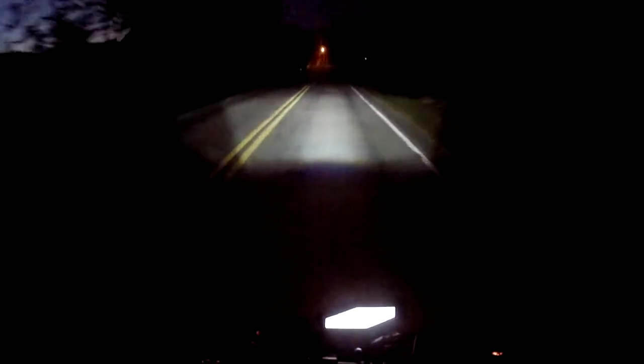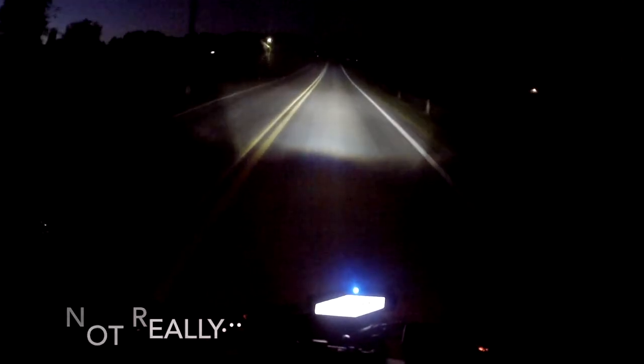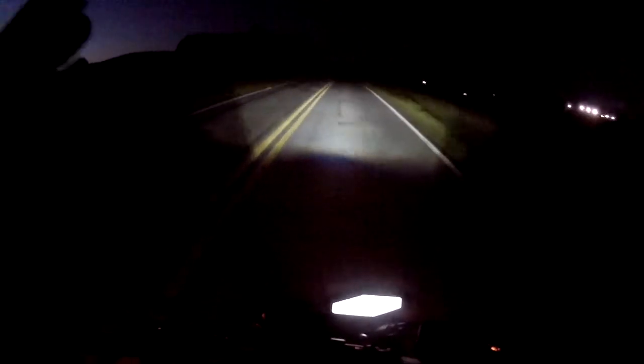Yeah, I definitely understand what everyone is talking about right now. There is a little bit of a problem with seeing. Now, that car's up there, but when I flip on my high beams, it gives me plenty of light. But then you take them off, and that cutoff is just so abrupt it makes it really hard to see, especially riding around places like this at nighttime.